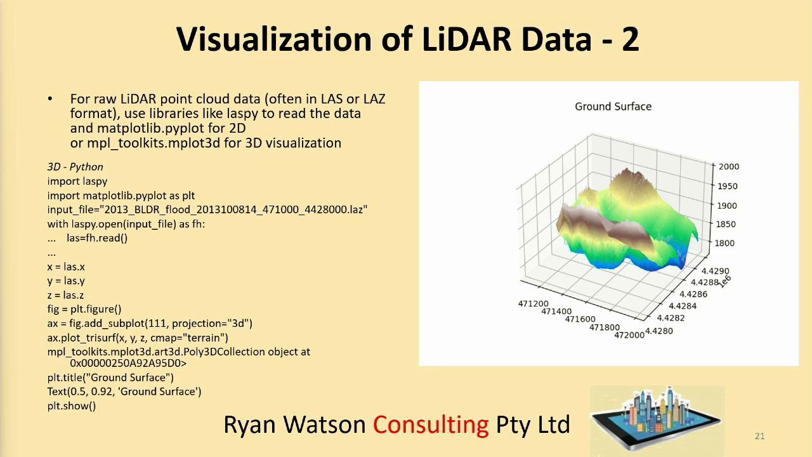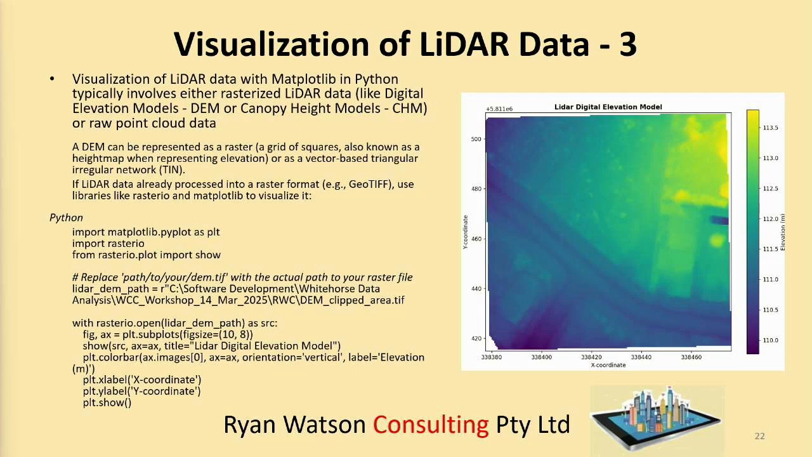This is just another way of visualising LiDAR data. Raw LiDAR point cloud data is often in LAS or LAZ formats, and you can use libraries like laspy to read the data and Matplotlib pyplot for 2D or the mplot3d toolkit for 3D visualisation. There's some Python code there which works and produces something like that. This is another way of visualising LiDAR data with Matplotlib in Python. It typically involves either rasterised LiDAR data like digital elevation models or canopy height models, or raw point cloud data.